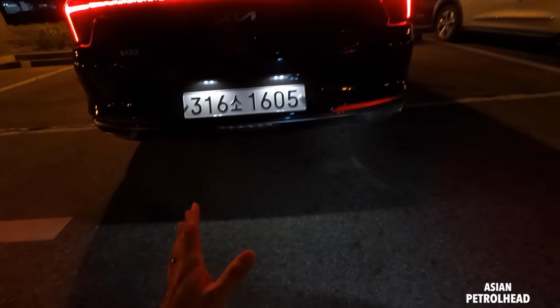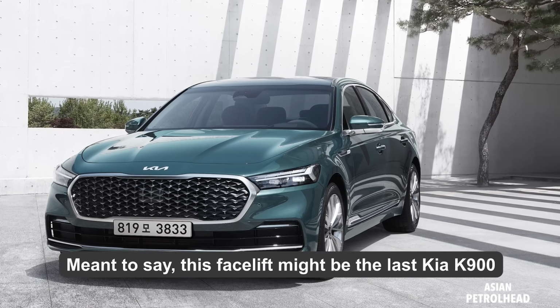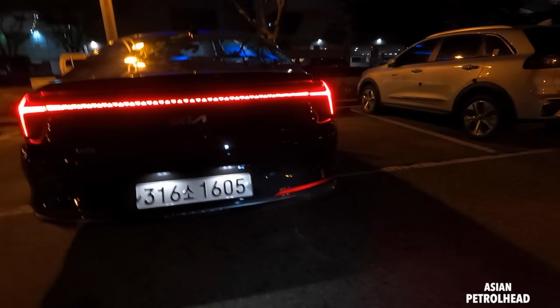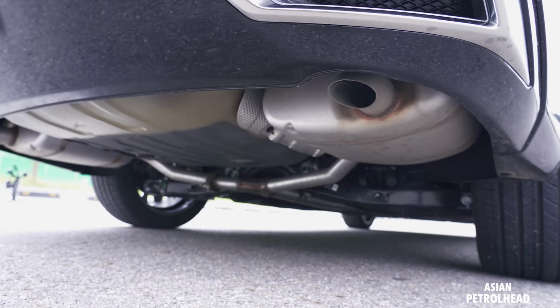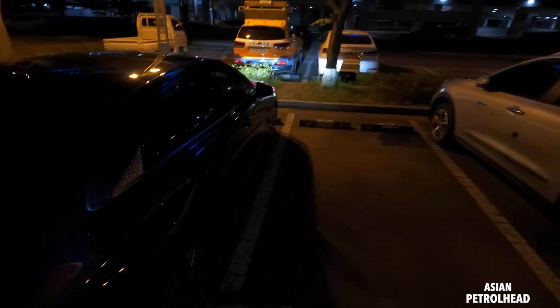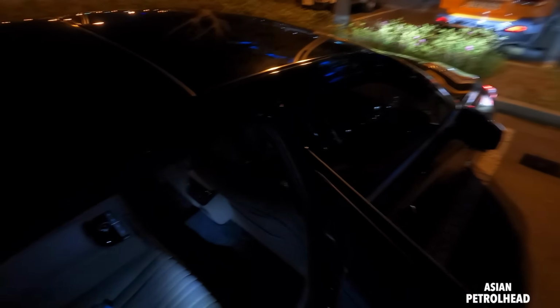I'm hearing maybe Kia is going to drop the all-new K900, and then this is going to be their flagship, just like Hyundai Azera or Grandeur is their flagship. Dual exhaust on the bottom, but they're fake, so it's located on the bottom. Okay, so there are more interesting things in the car, so let me just show you quickly.